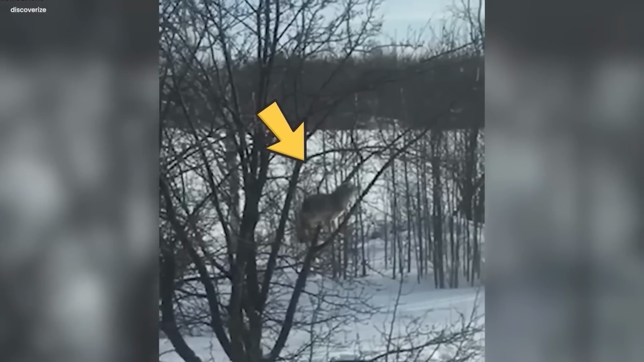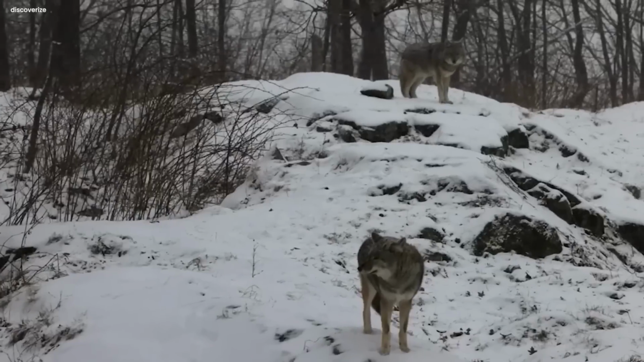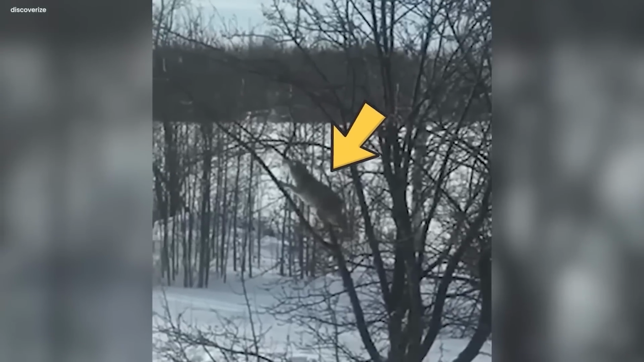It was perched high in a tree, nibbling on berries. This was a truly strange scene. Everyone who saw it was left wide-eyed and puzzled. Coyotes aren't known for tree-climbing antics. After all, this particular one seemed different, like it held a secret.